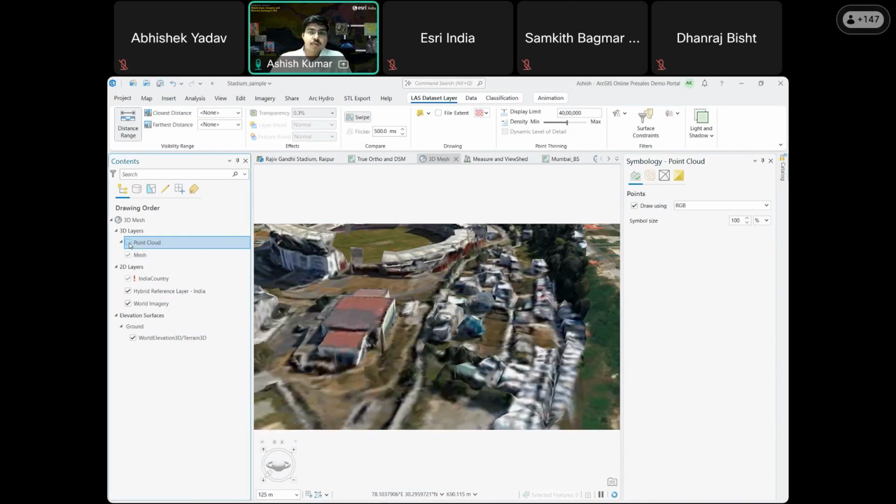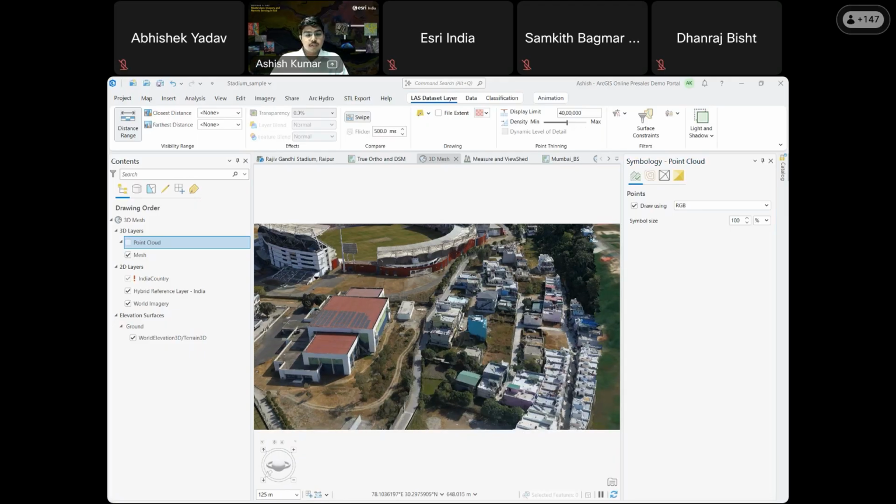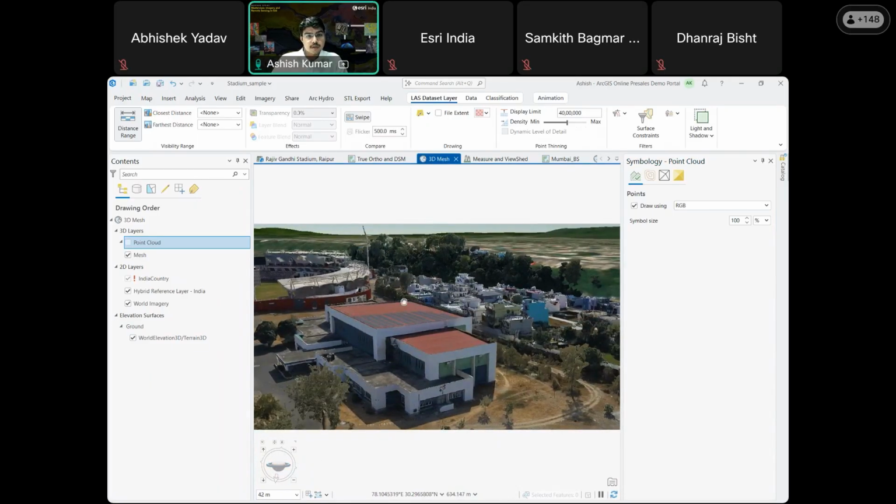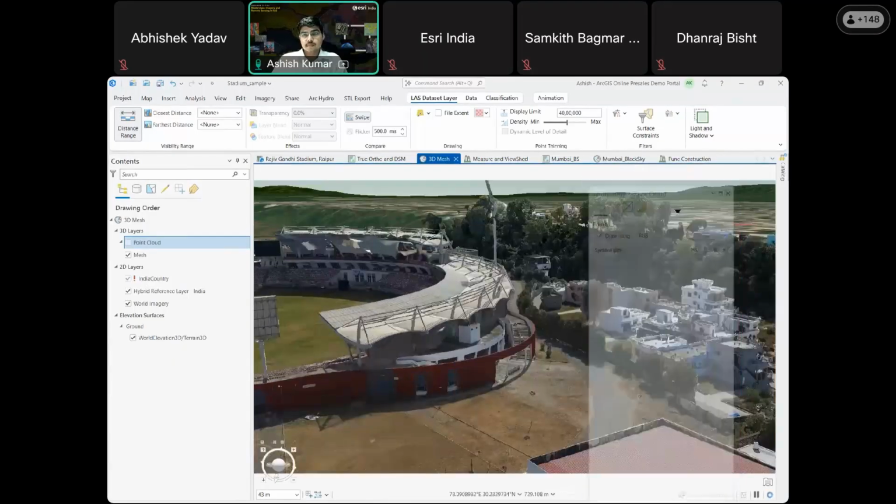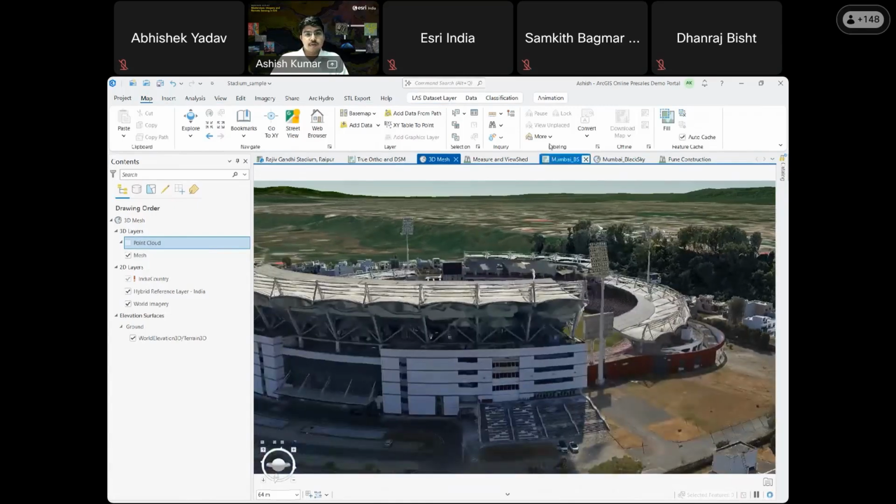So for the same point cloud classification, I'll show you the 3D mesh of this same layer. As you can see, this is the mesh that I have generated for the same region.